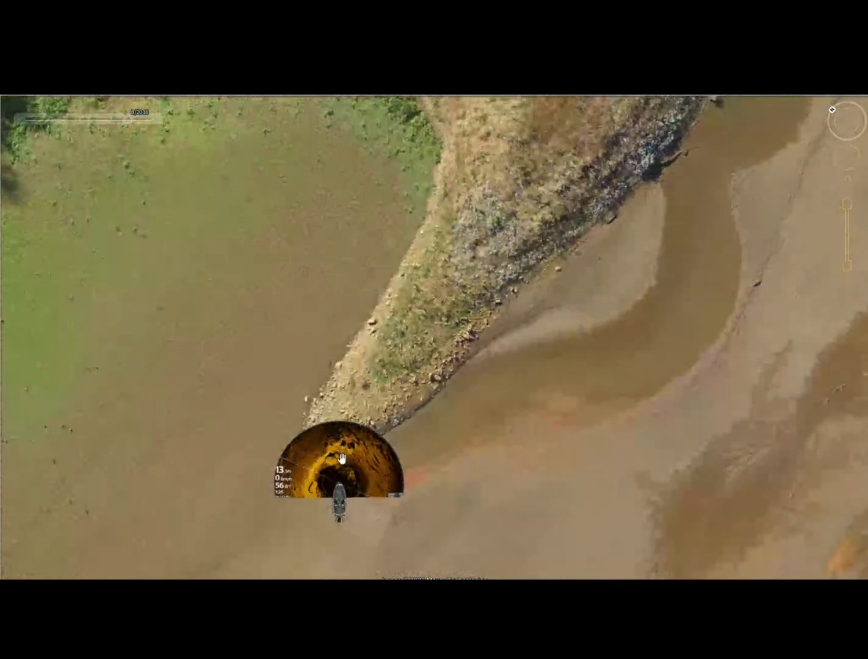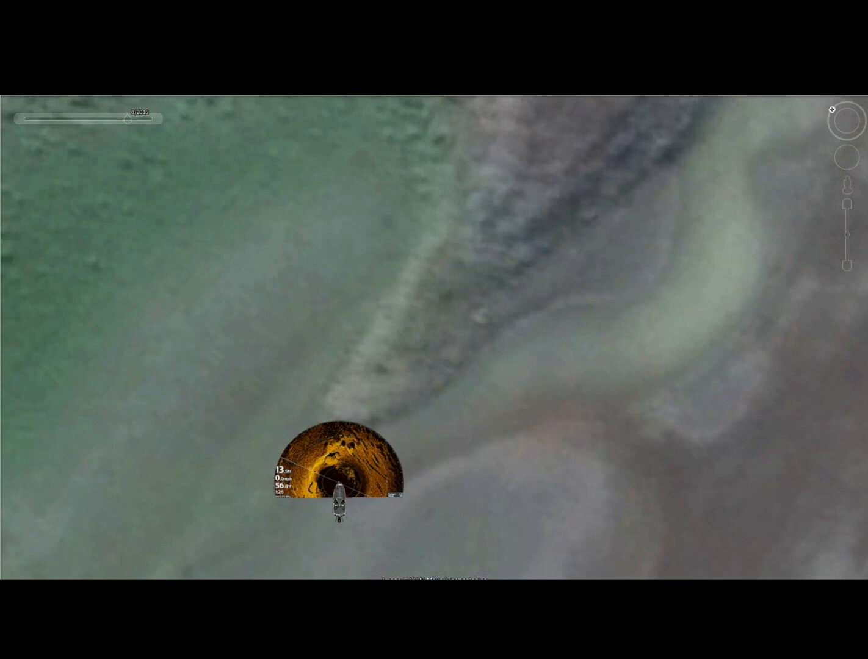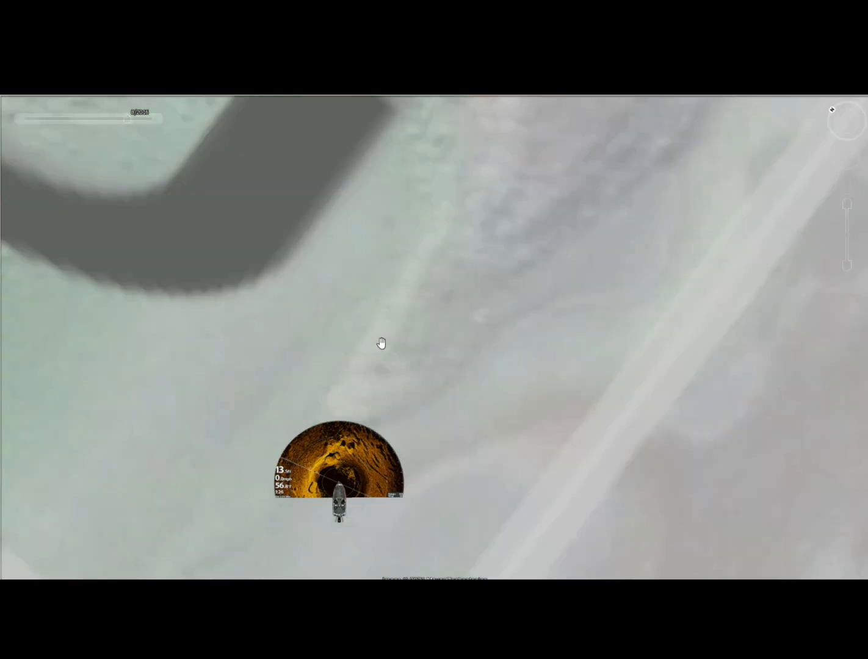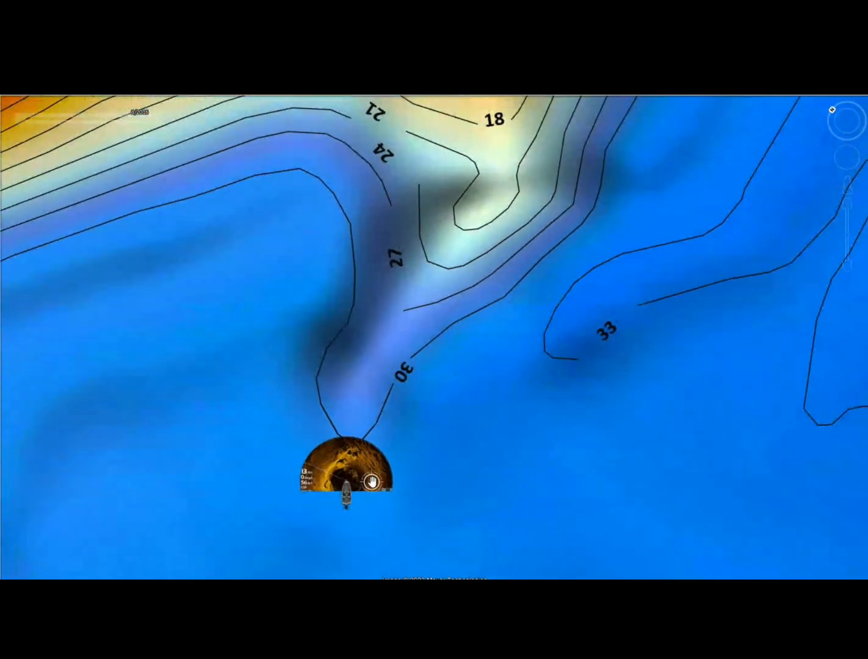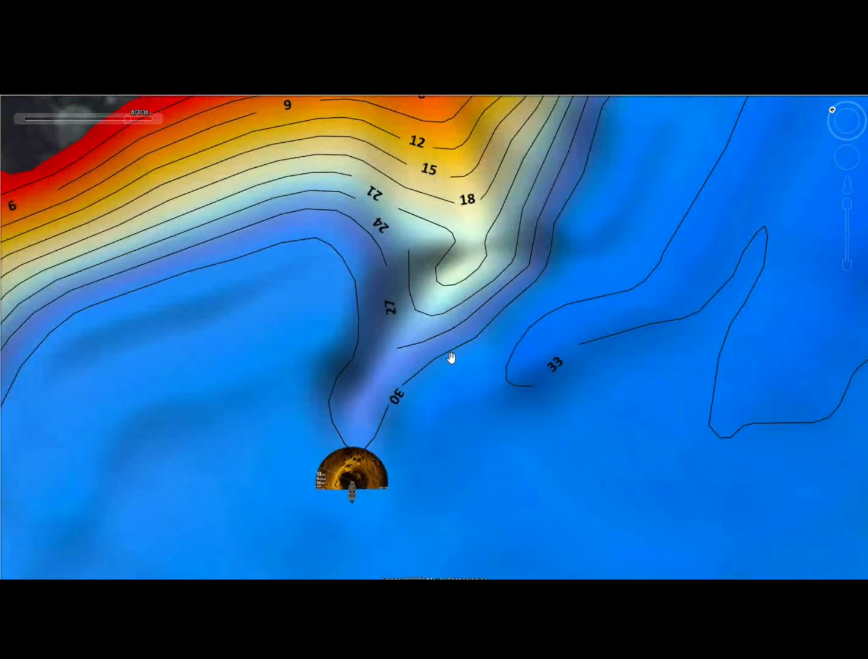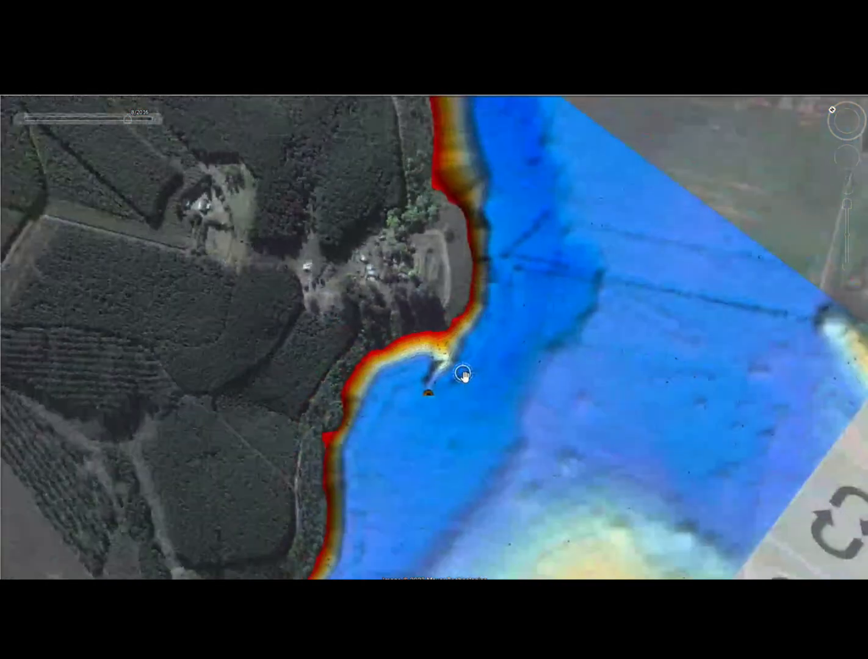But hang on, I want to show you something else that's really, really cool. Let's turn the aerial HD off and go back to the HD shaded relief. Programs like the majority of the programs the guys are using today to create a shaded relief, this is the type of quality you can expect from them, which is pretty good.